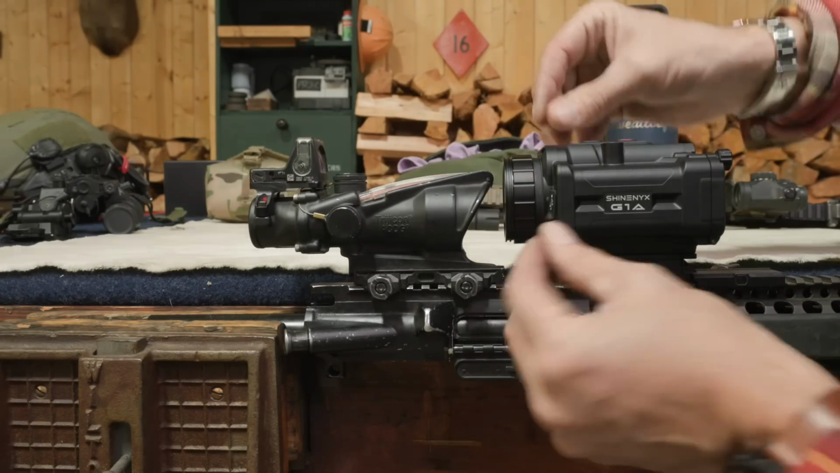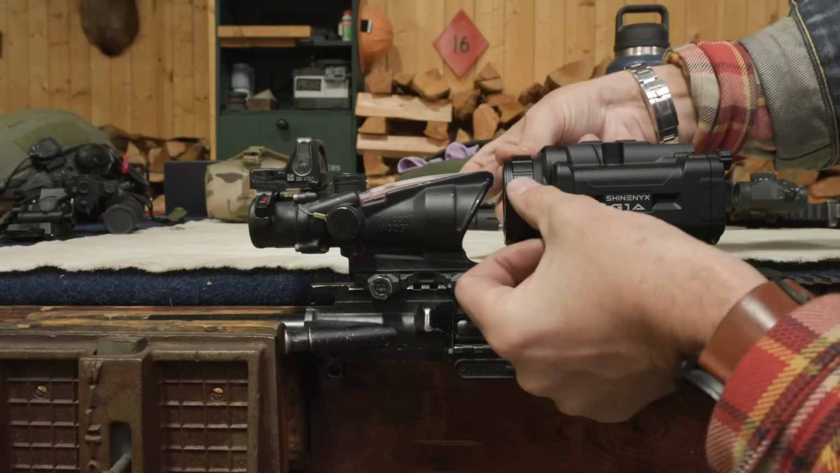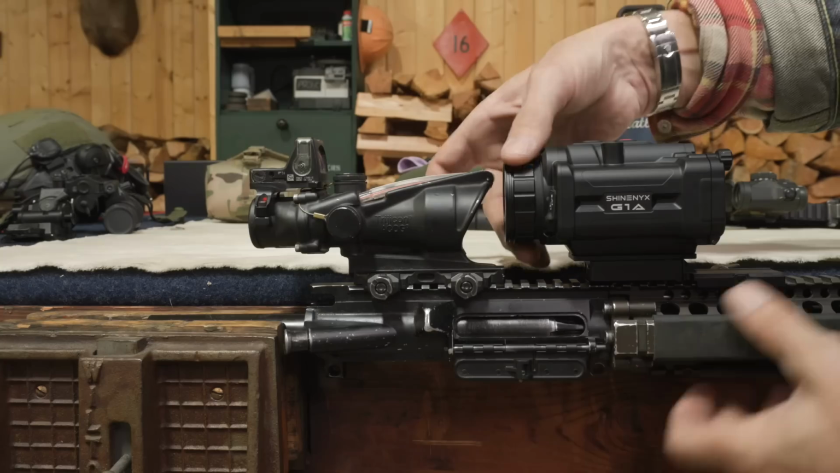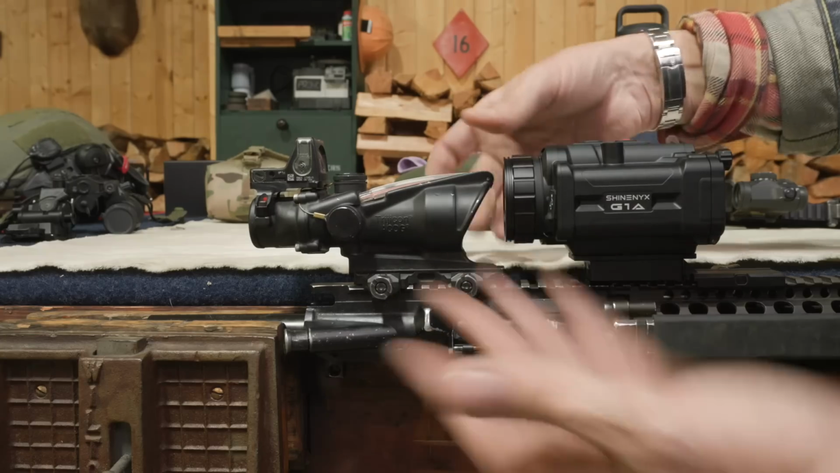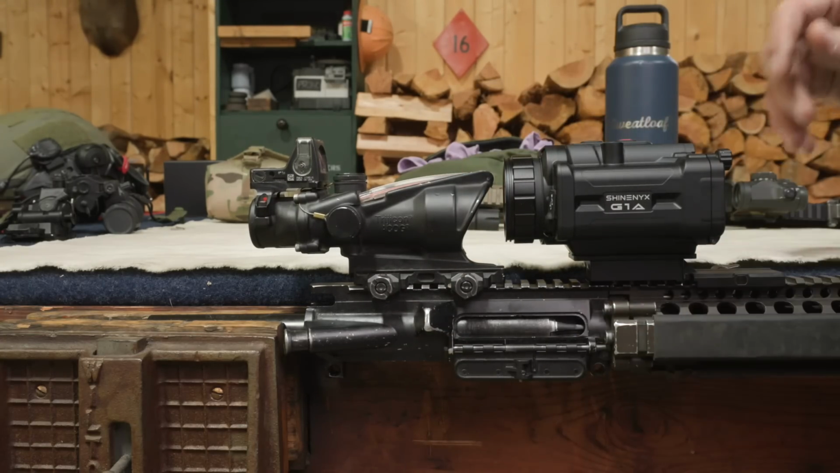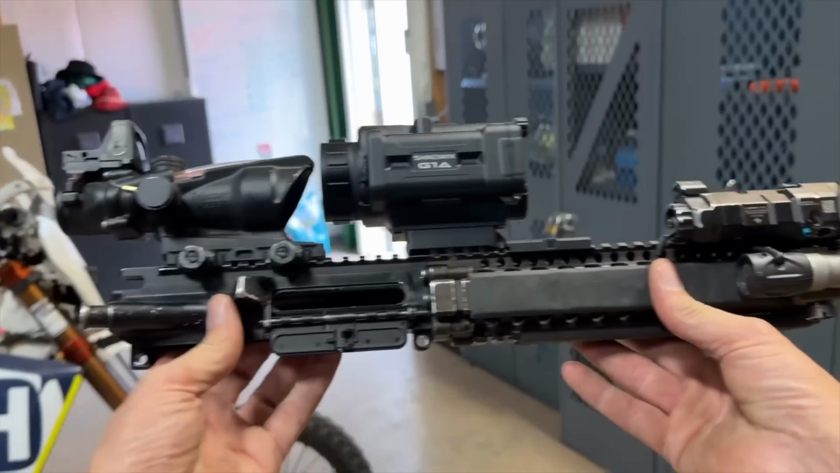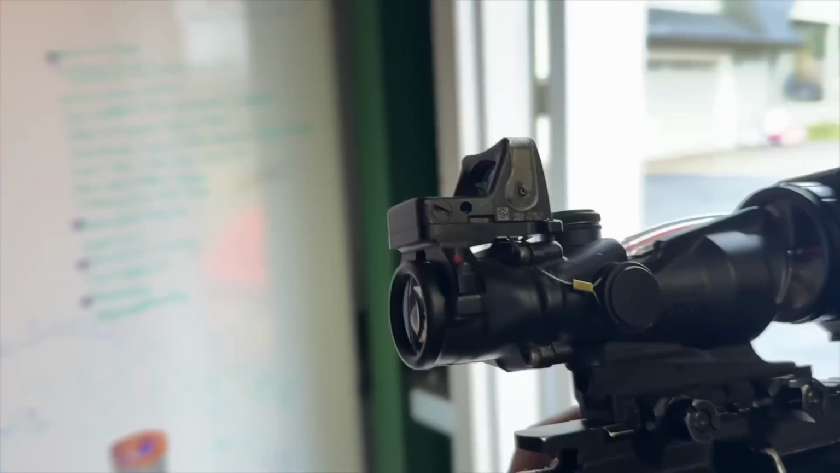This seems to change the distance of the lens a little bit further from the sensor, so you can correct for if you wear glasses or are shooting with or without glasses. It's just like on night vision. You can bring things into focus there. Let's take a look and see. The ACOG is 4x, so we're going to want to take that outside. We won't be able to see anything from in here.